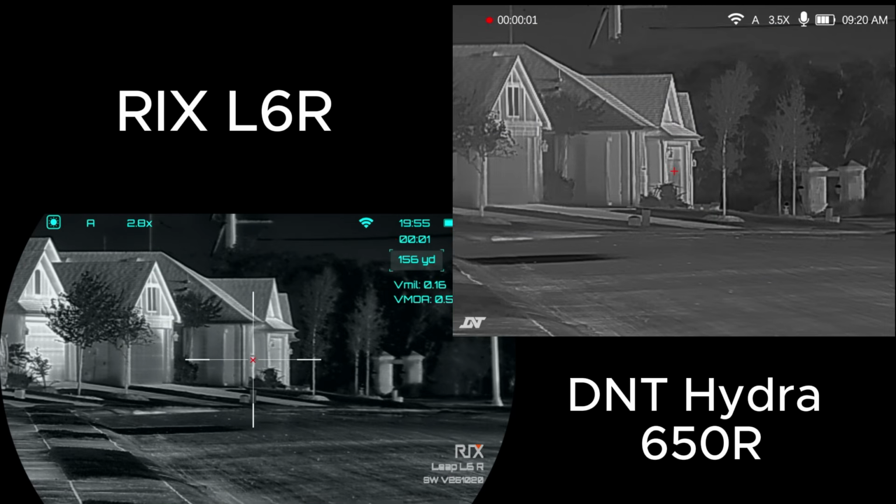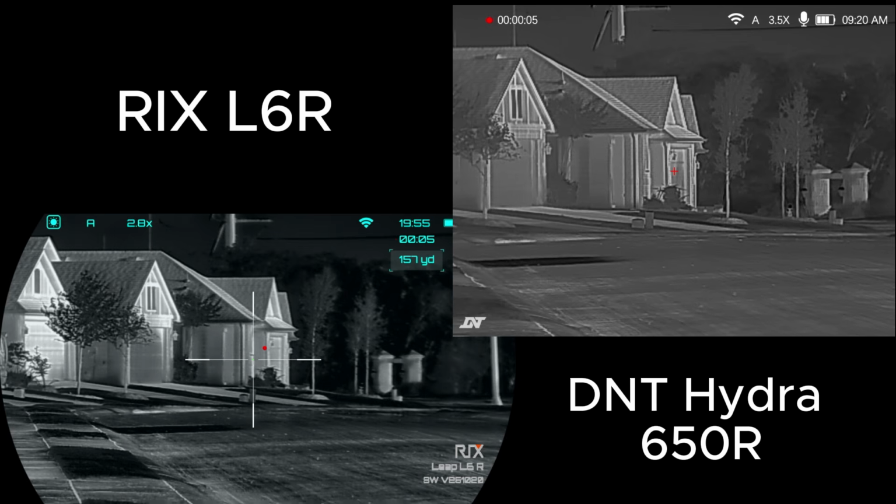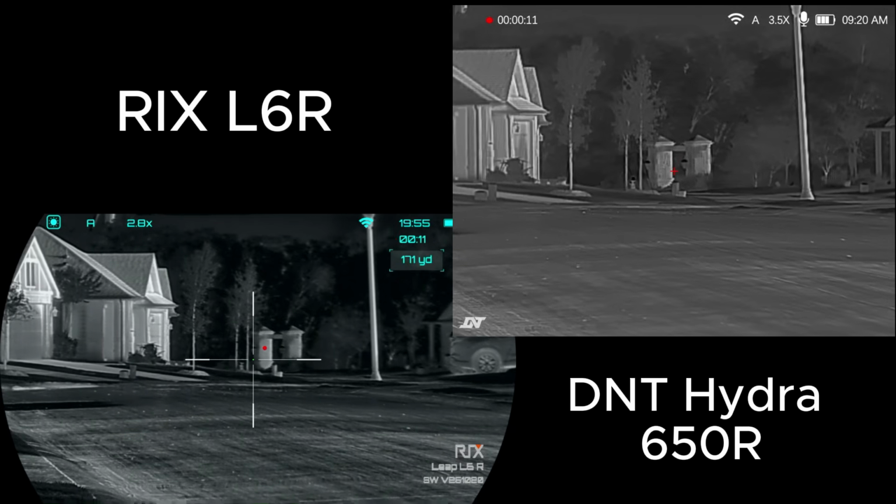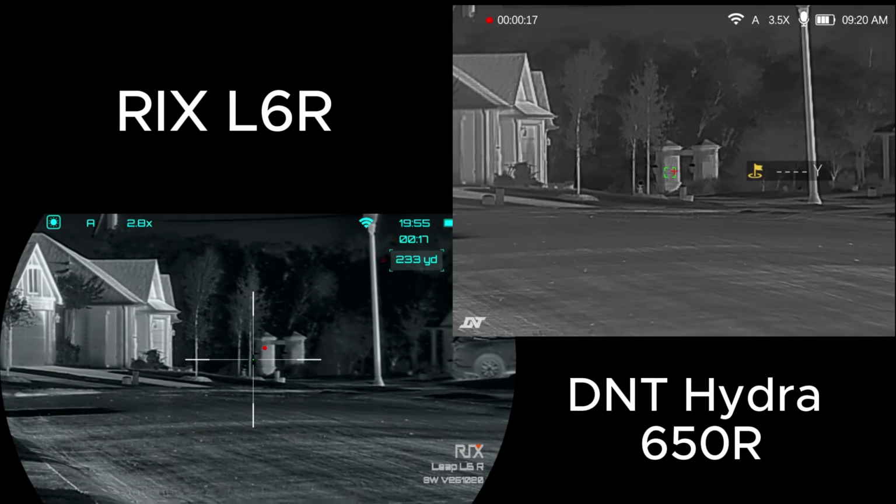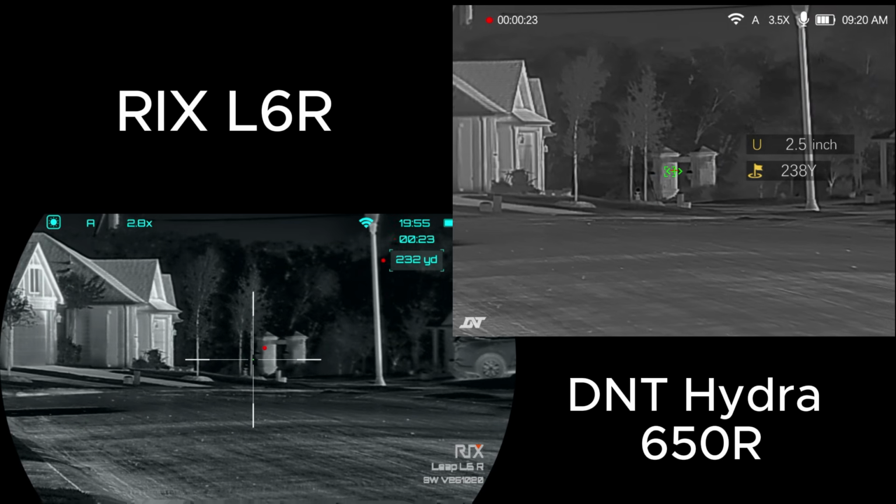And I just wanted to compare the L6R with one of the most popular thermals on the market. This is the DNT Hydra. This is the 650R, so it is still a 50mm lens with a 640 resolution. The only difference is the DNT Hydra is a sub 18 millikelvin scope, and the L6R is going to be your sub 20 millikelvin scope. So what that means is basically the DNT Hydra will pick up heat differences a little bit better than the L6R.